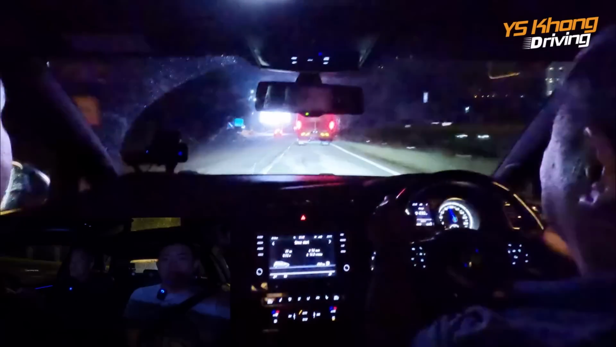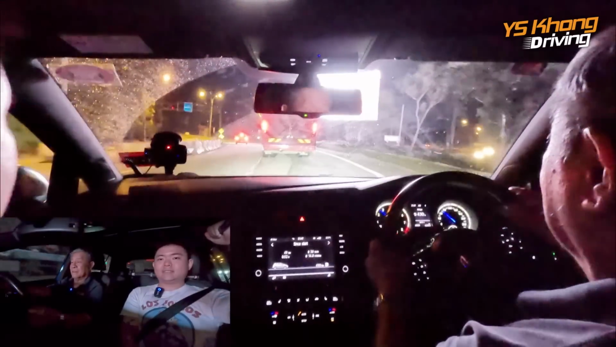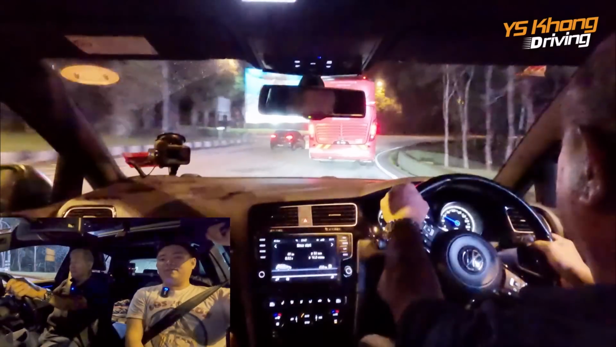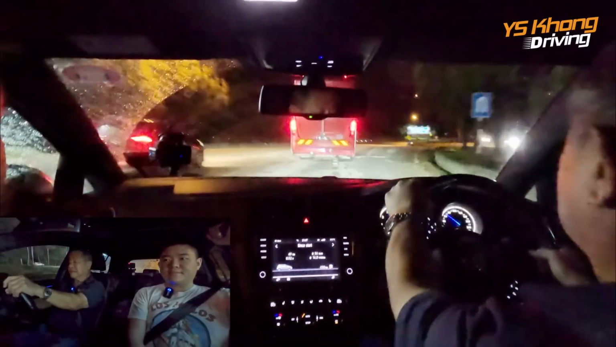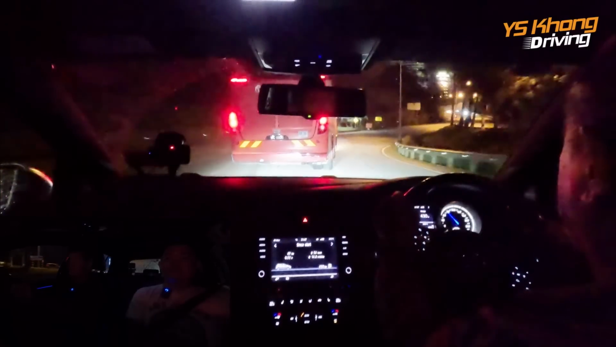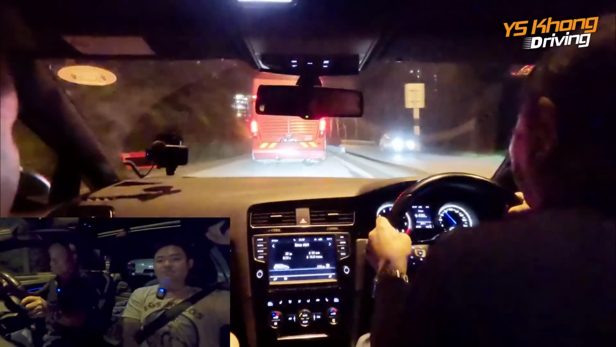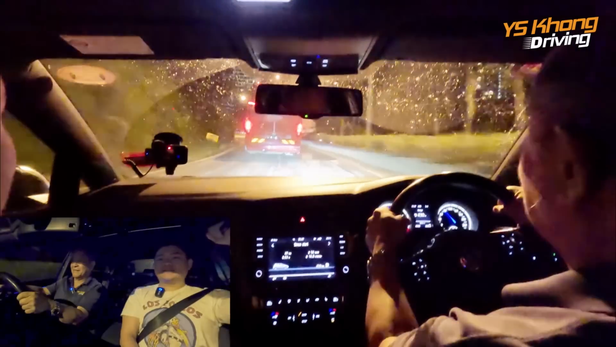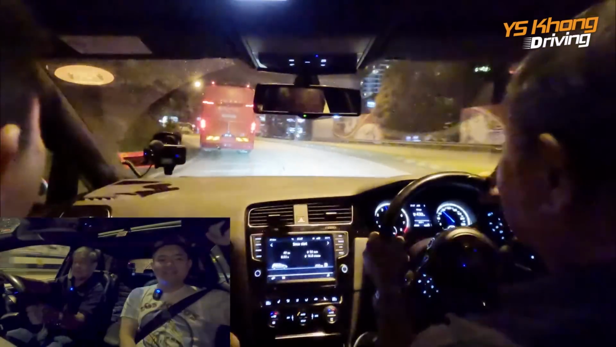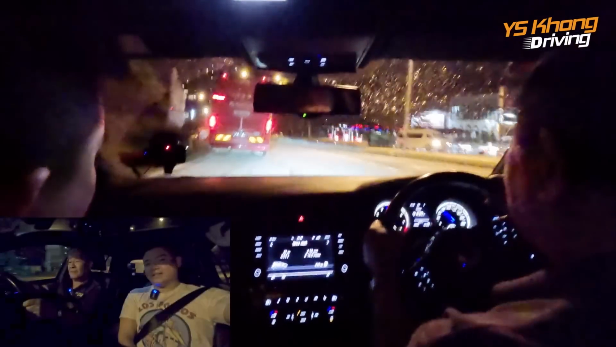Okay, we have the bus in the fast lane. Look at the bus taking racing lines. Yeah. Oh, he's going very fast. Probably an empty bus. Yeah.